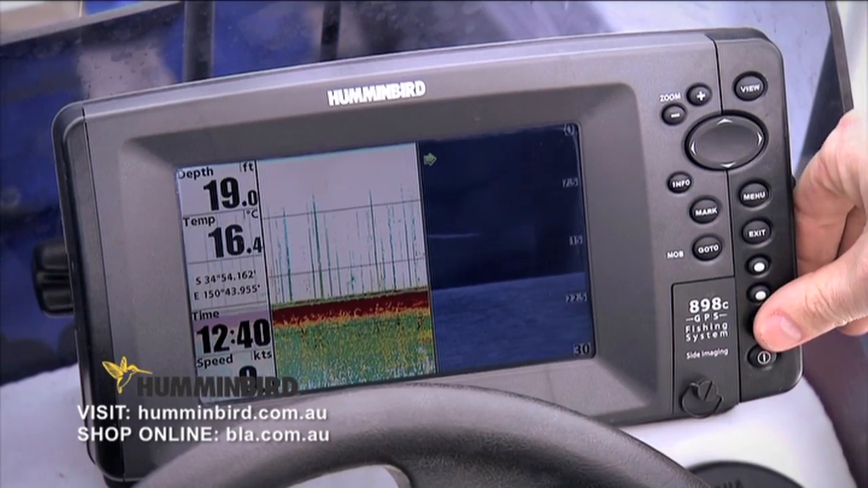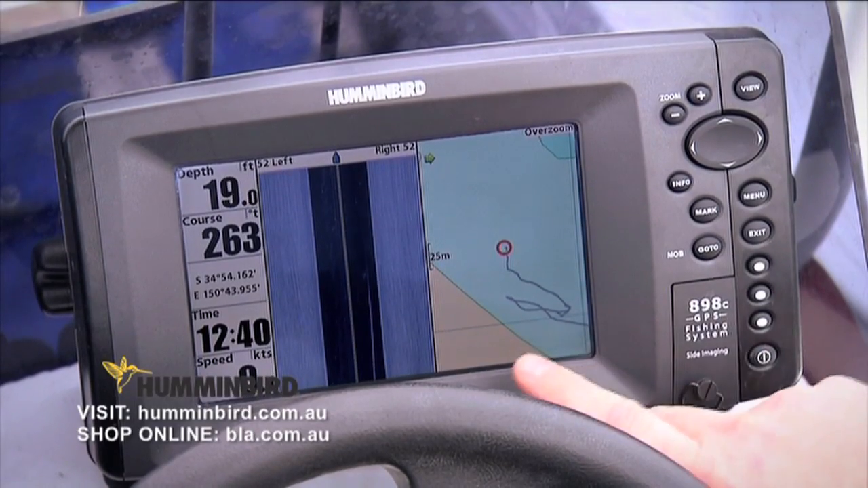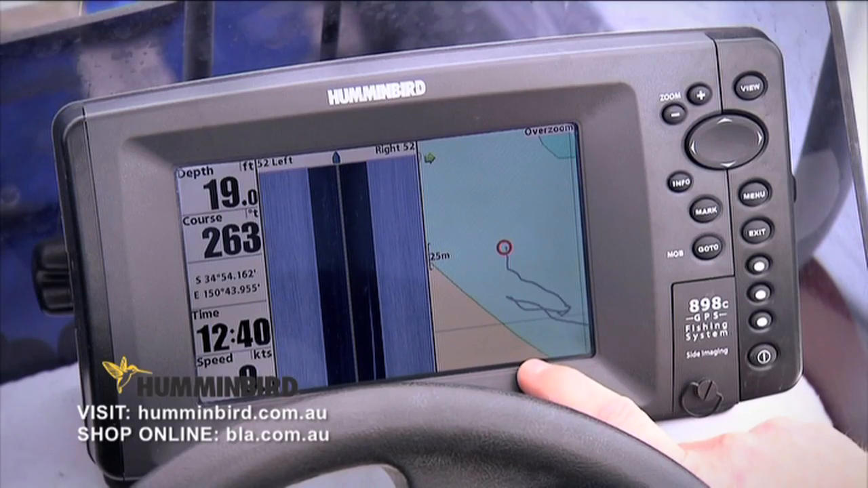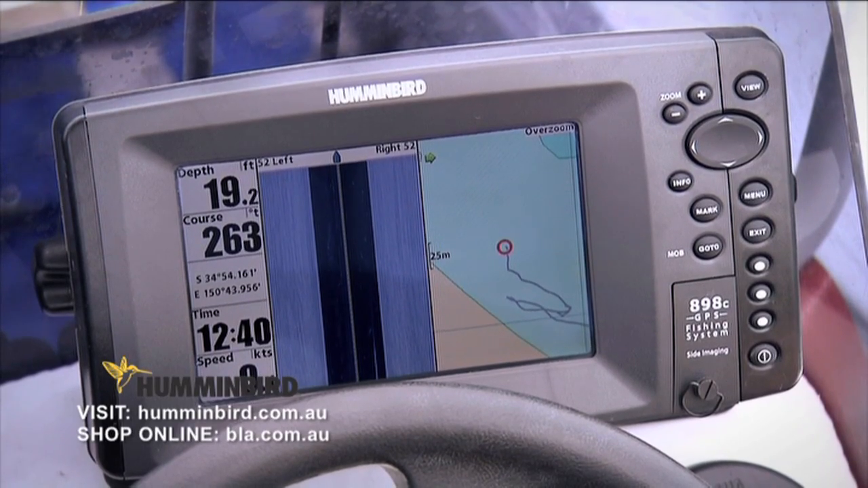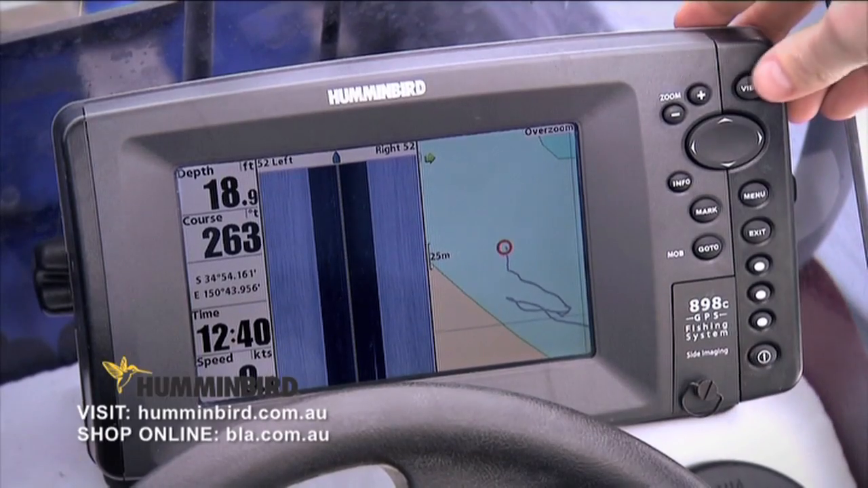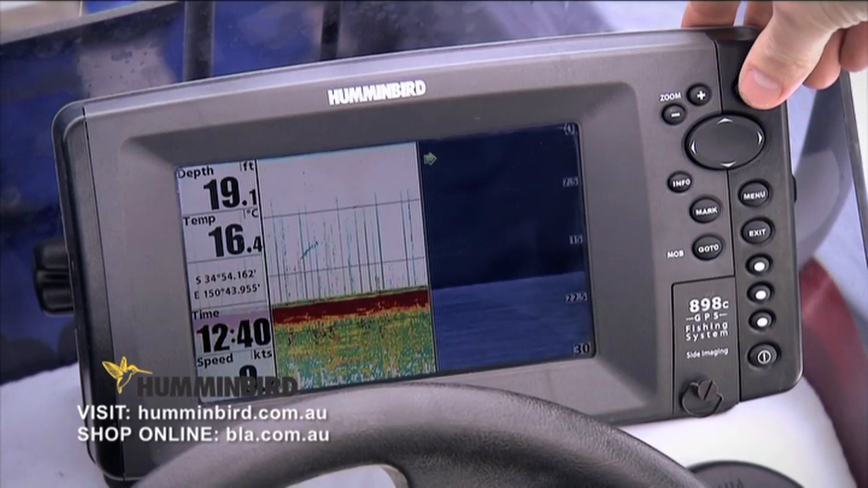And as you said, you want to go to the chart plotter. Yep. You press the 3 button and we've actually got the side imaging and the chart plotter. So if I wanted to pair something up different from the chart plotter to the side imaging, say bottom imaging and the chart plotter, how would I do that? By basically just pressing the view button up the top and going to that exact screen that you wanted.